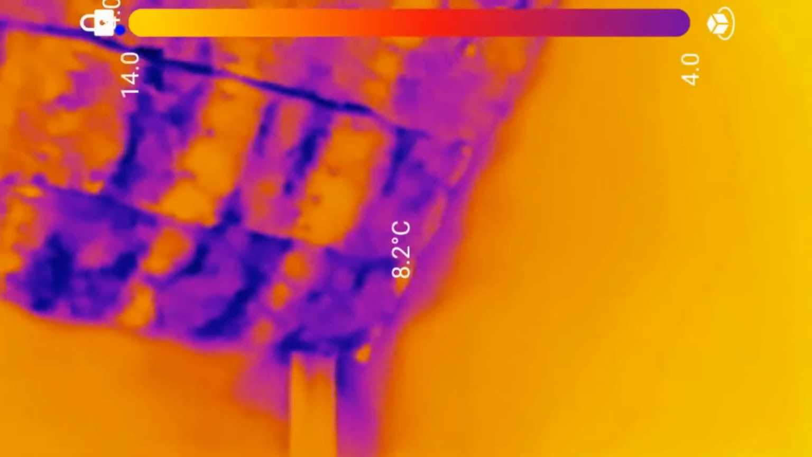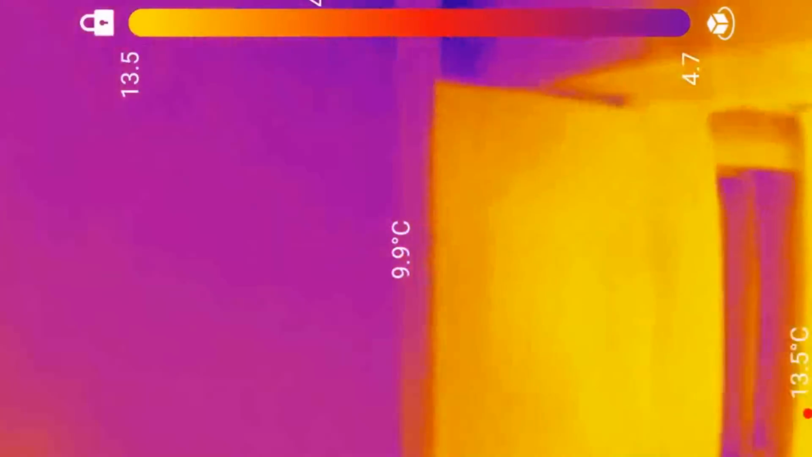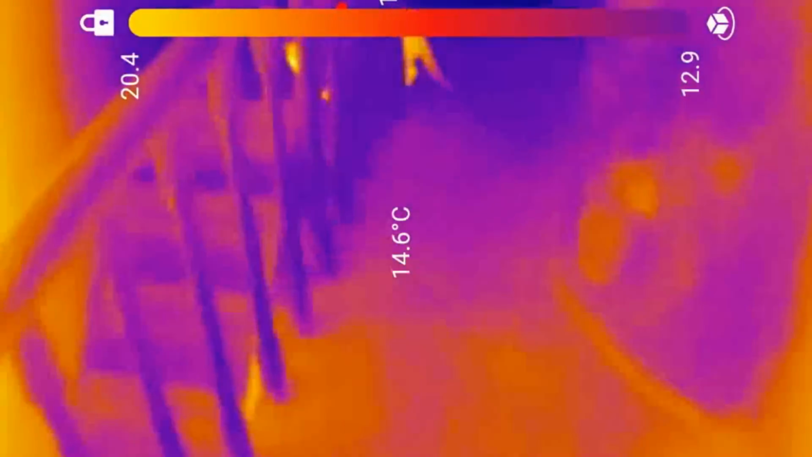Yeah, if we were able to do it, it would be worth lighting the living room fire to see where the smoke comes out where it's leaking, but we can't, because that's Buzz's bedroom. So we're not going to do that.